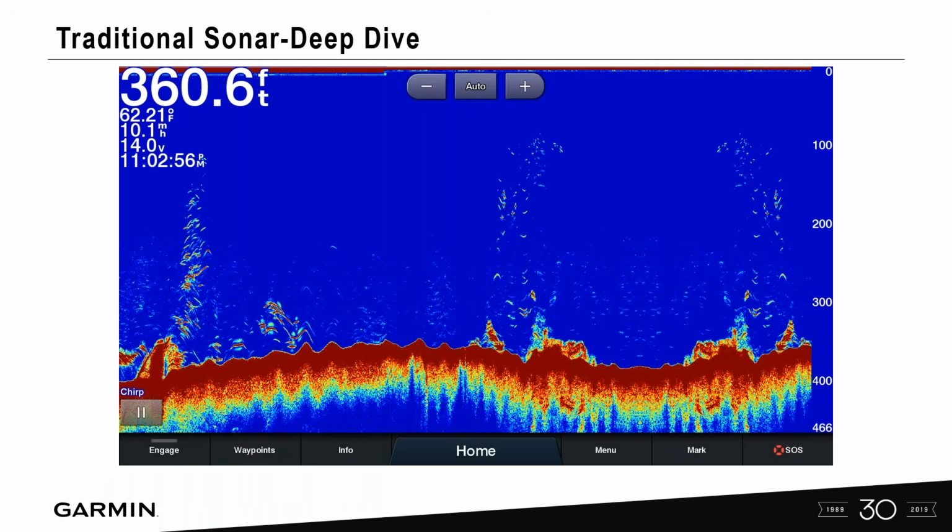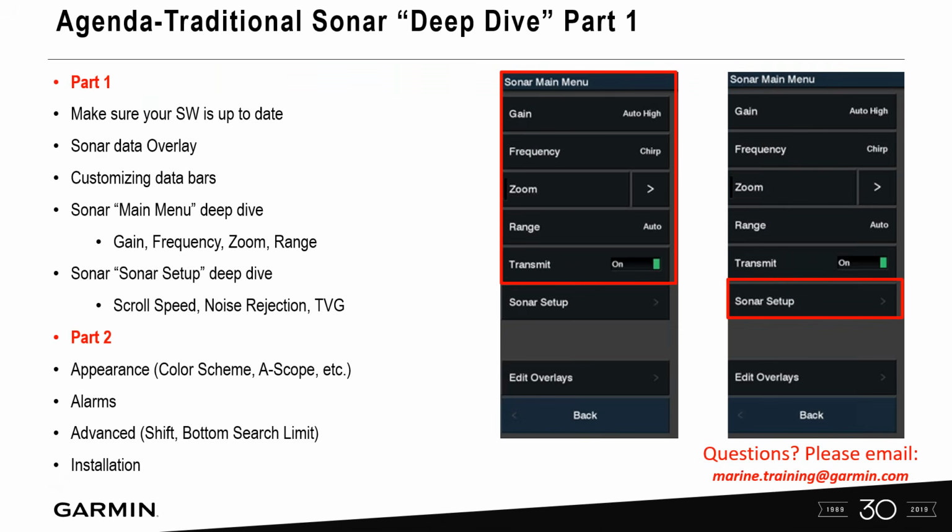What do I mean, first off, by traditional sonar? This is traditional sonar here. So it's that color palette that you're kind of used to here. You've got the water column, the bottom here, and then fish in this instance here are shown as arches or chevrons. So we're going to dive into this and take a look at how we can customize these settings.